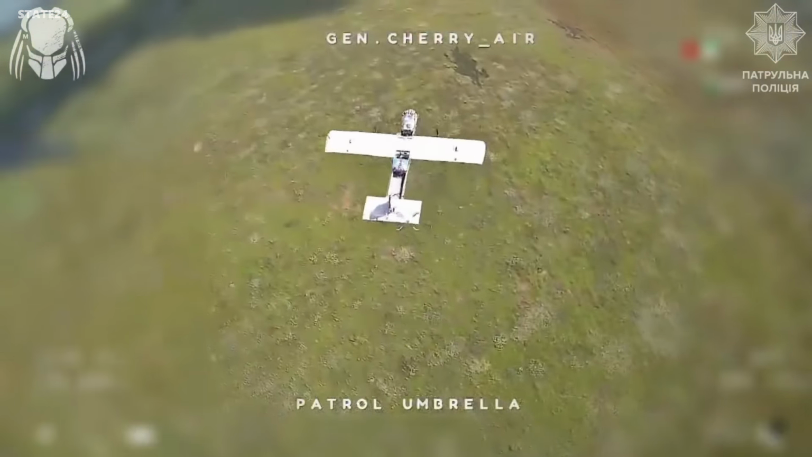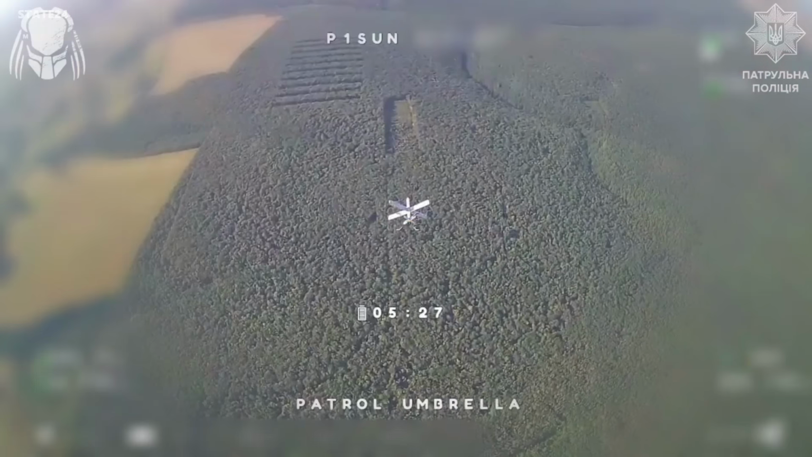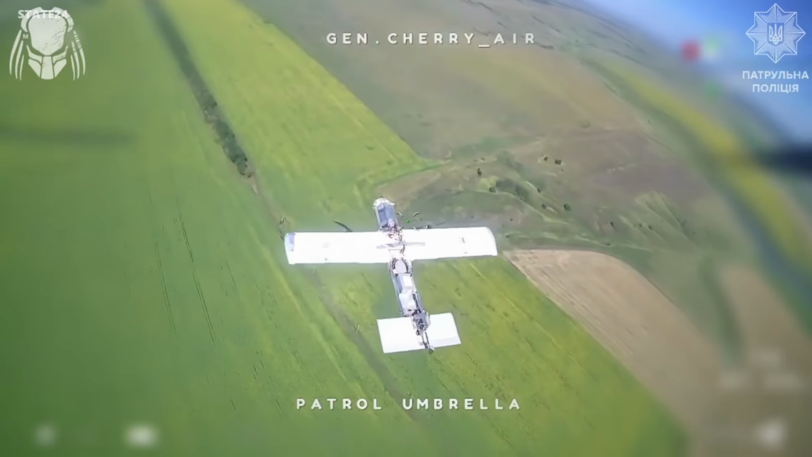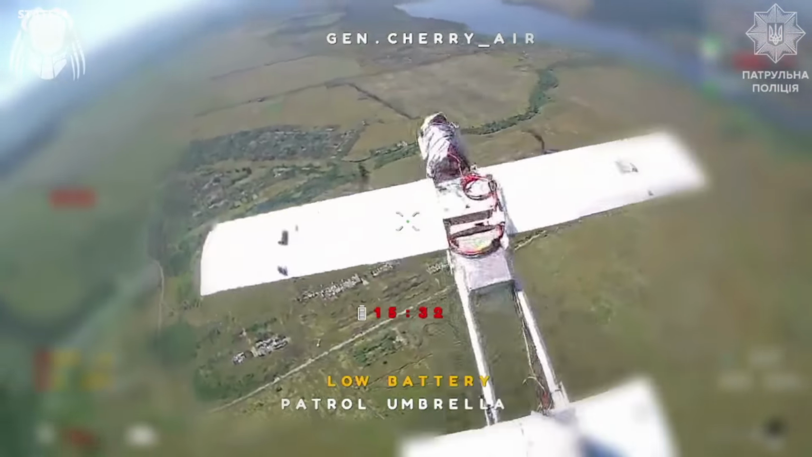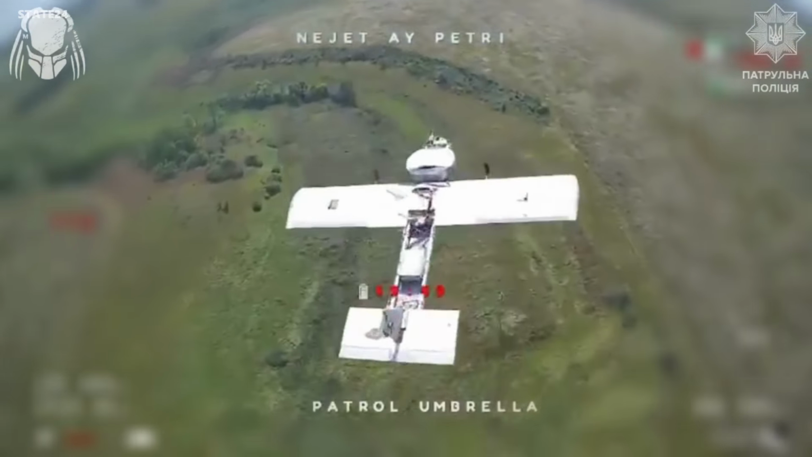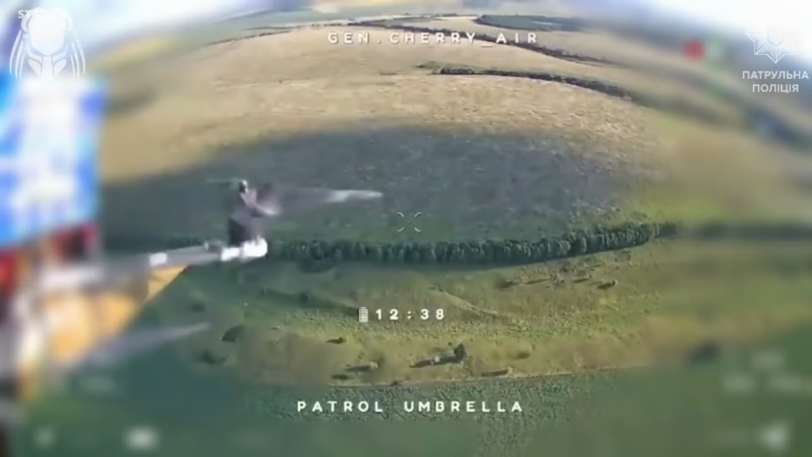The same unit patrolling this airspace daily. Lancets, Orlan-10s, Sokil, Zala, Cub, Molnia, FPV drones, all hunted in the same sector. Whatever Russia sends over this part of Kharkiv, the crews are already waiting for it.